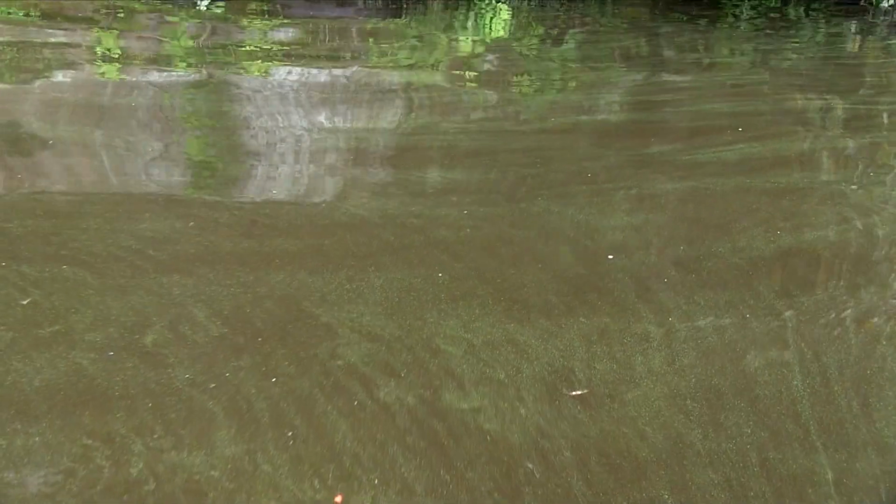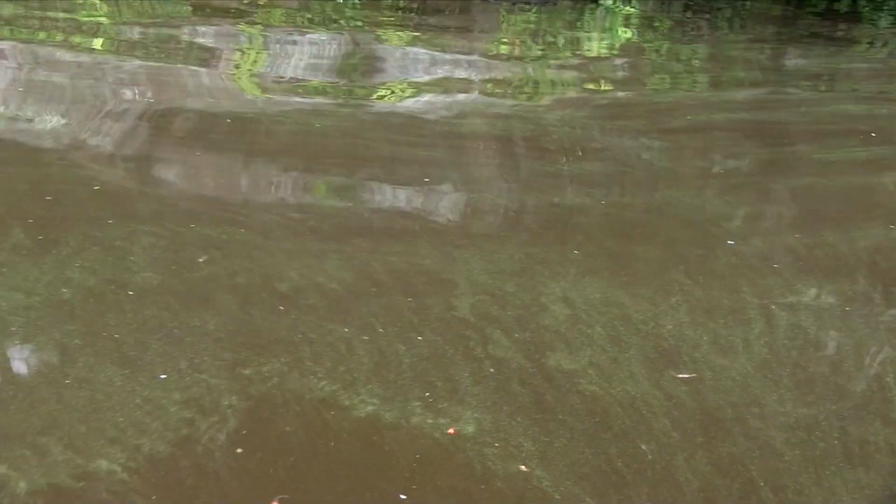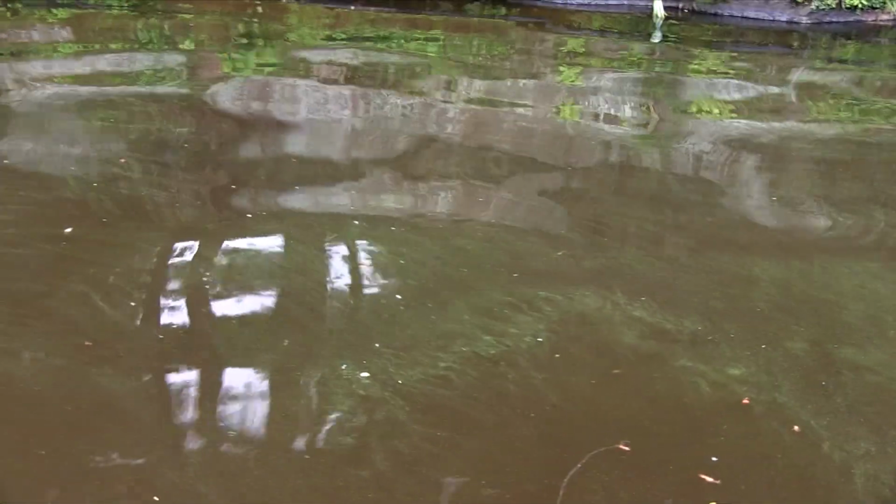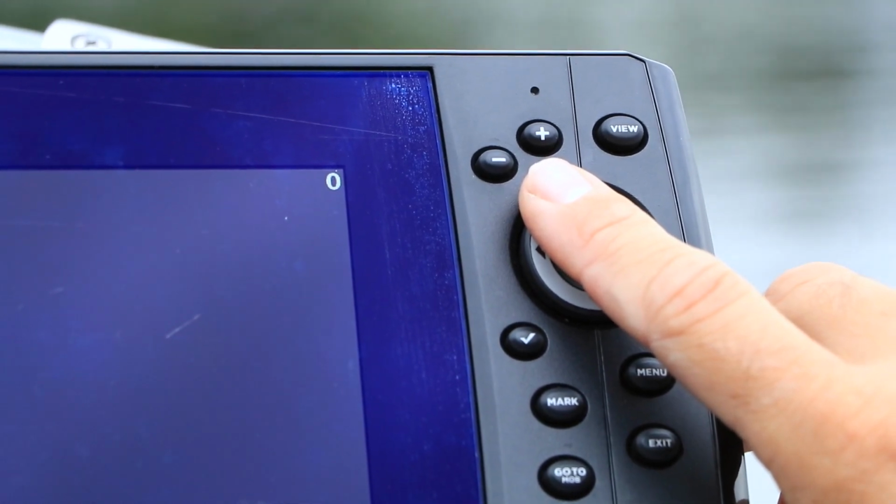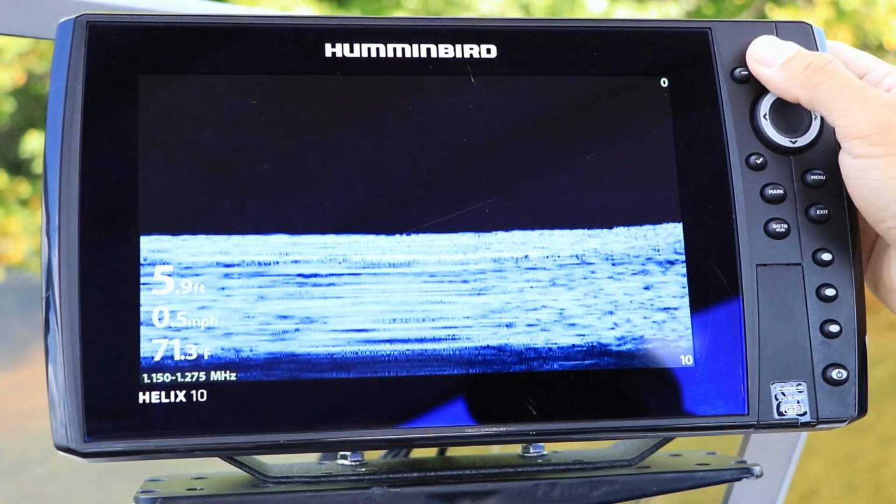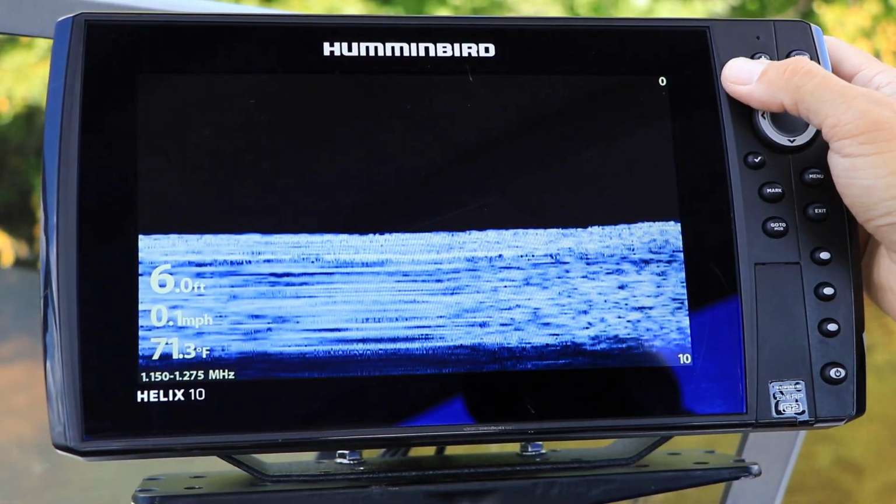Increase down sensitivity to see more weak signals, like from baitfish, and decrease down sensitivity to eliminate the clutter that can sometimes be present in turbid or muddy waters. When on the down imaging view, you can also modify down sensitivity using the plus and minus keys, making this critical adjustment even easier and more convenient.